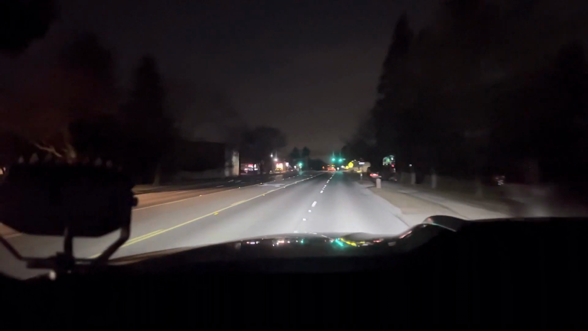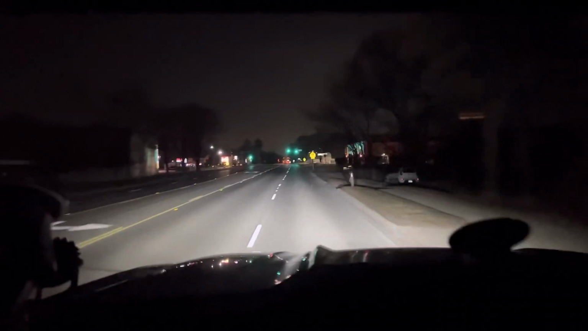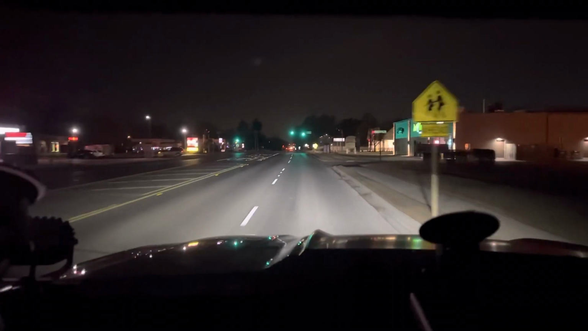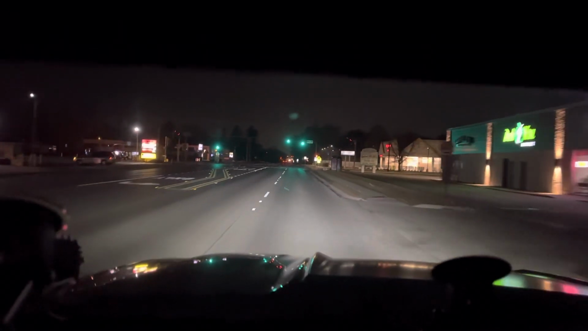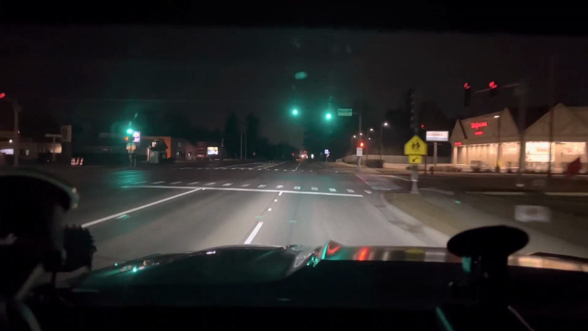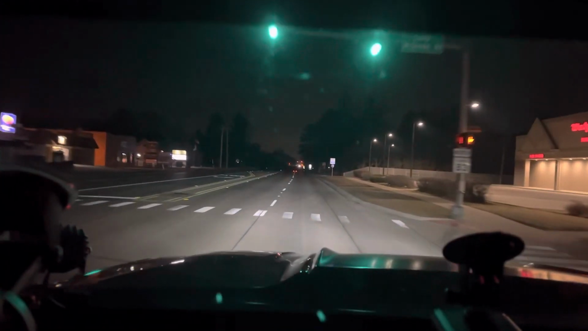So I'm going to disconnect from my windshield mount here and bring it up to about eye level. So this is what I'm seeing right now. This is eye level, an average nighttime drive through suburban type towns.